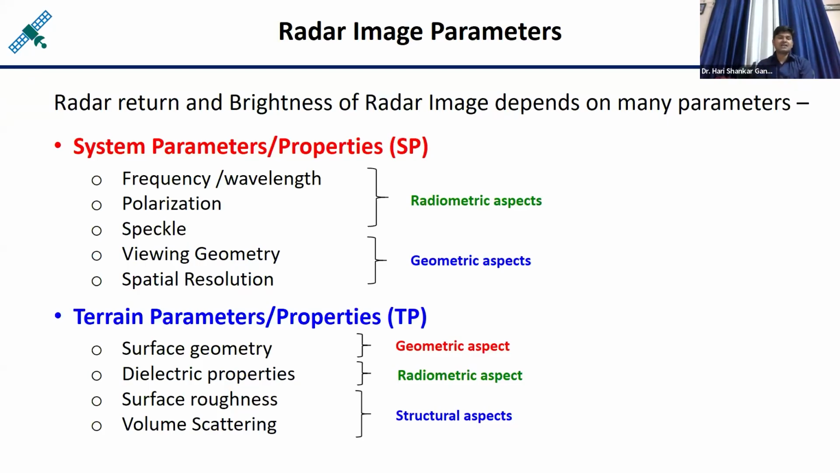And in the same way, volume scattering, as I have shown you, the scattering from vegetation, where the canopy structure is there, so multiple bounces are happening. Those multiple bounces are called volume scattering. So when volume scattering is happening, you will get more response. In the case of surface scattering or dihedral scattering, you will get less response. Okay, so I will go through these parameters quickly, then I will come to the application part.